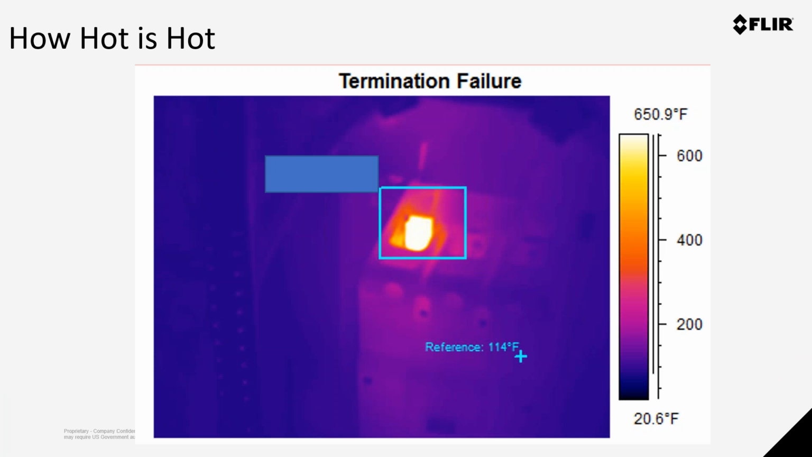The next question I always get is, how hot is hot? And what I mean by that is, customers always ask me, well, if you see this problem and the reference is that problem or that issue, when should I monitor? When should I take it out of service? And the short answer is it depends on all the manufacturing equipment that you're looking at, because everything is designed to work at its own temperature.